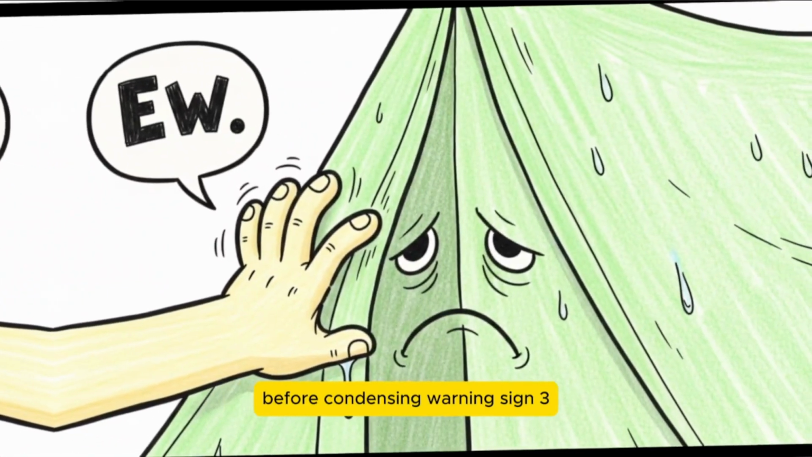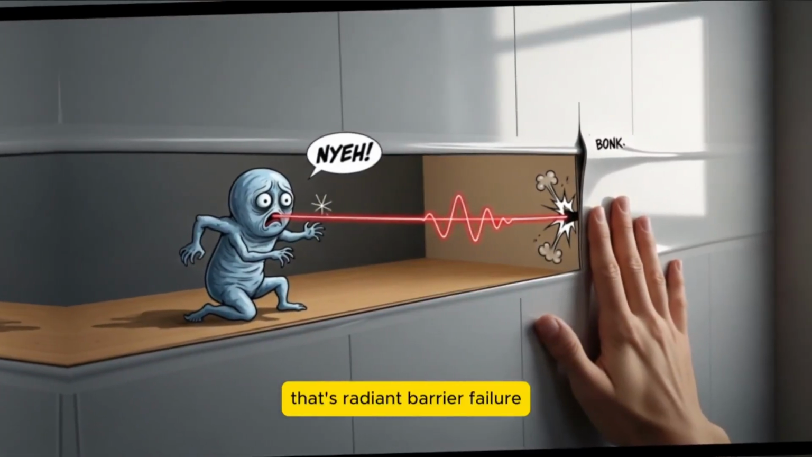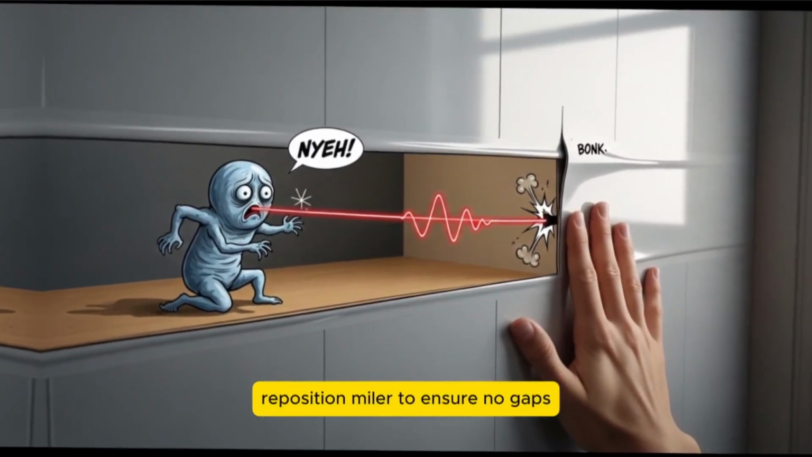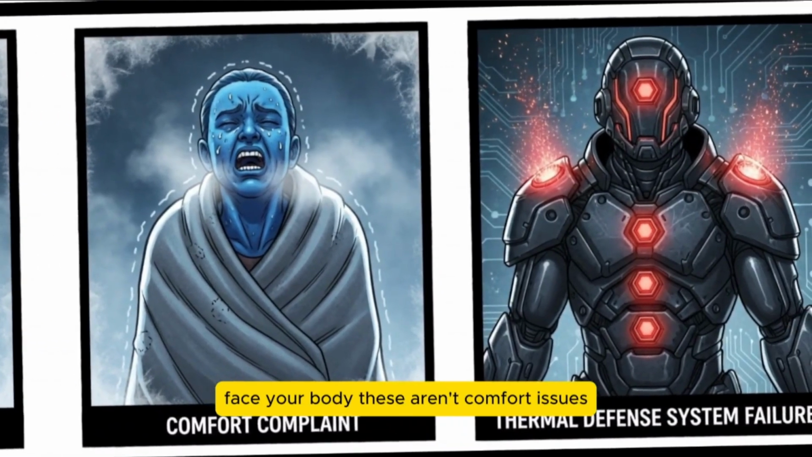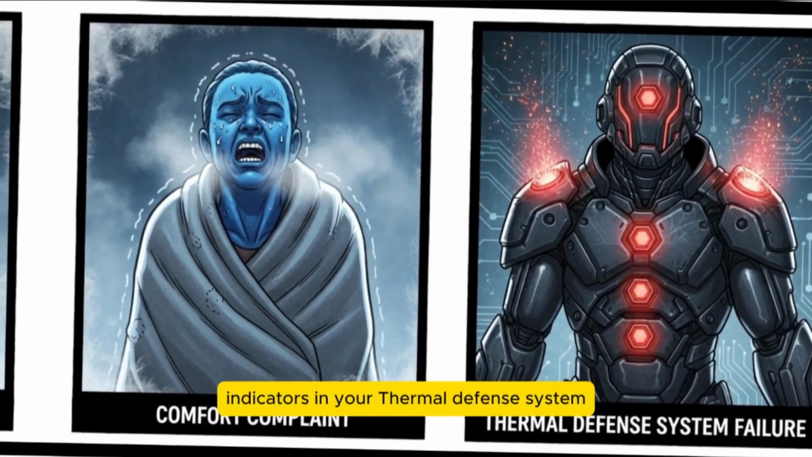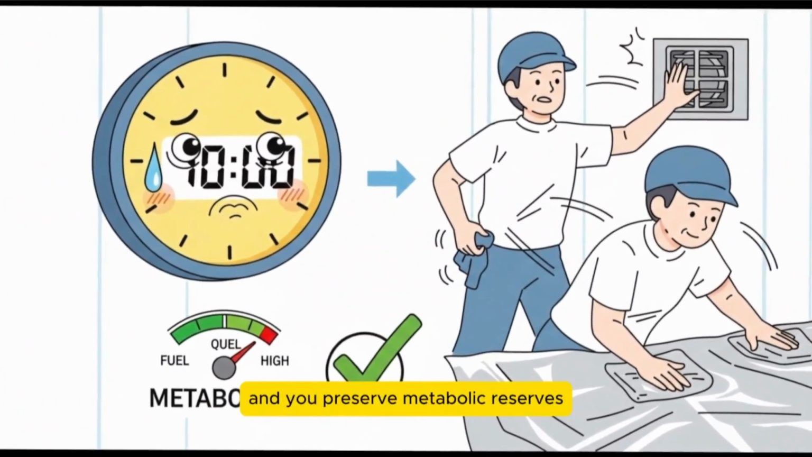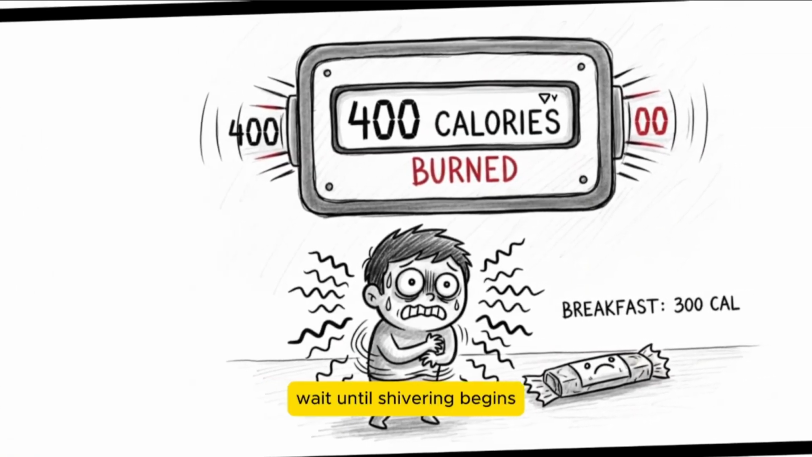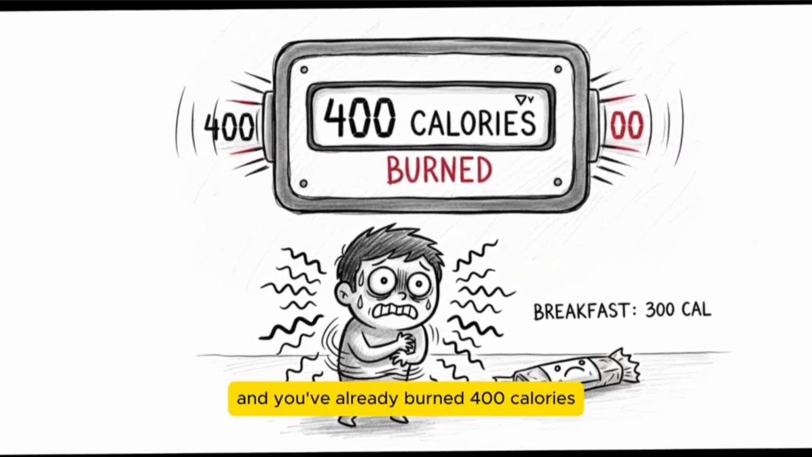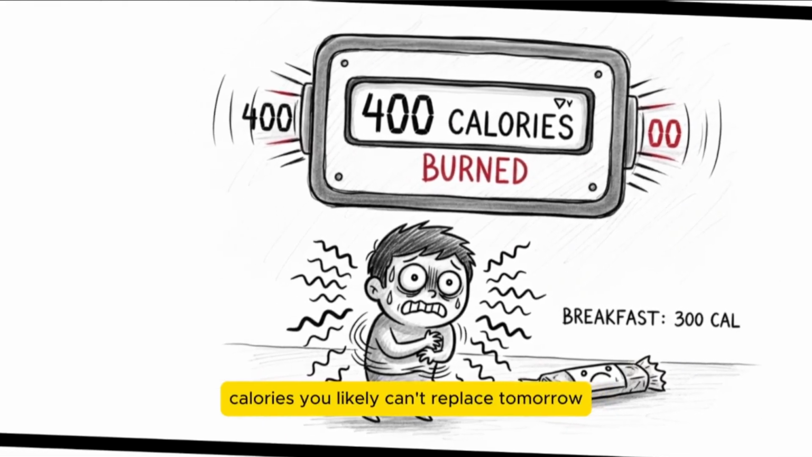Warning sign 3, tent walls feeling clammy to touch at midnight. That's radiant barrier failure, reposition Mylar to ensure no gaps face your body. These aren't comfort issues, they're early failure indicators in your thermal defense system. Respond within 10 minutes and you preserve metabolic reserves. Wait until shivering begins, and you've already burned 400 calories just to stabilize core temperature, calories you likely can't replace